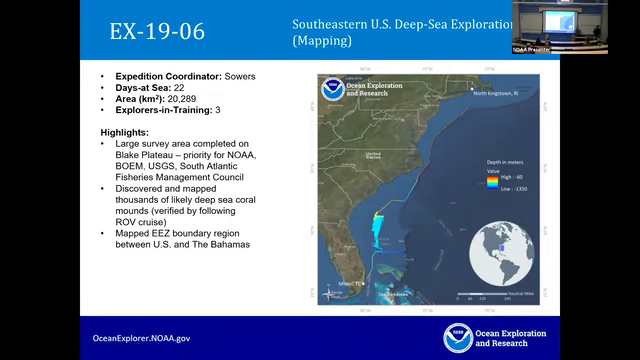We're actually expanding our toolbox of how to get exploratory mapping done, not just by ourselves, but also with other partners, even in private industry. So we had 22 days at sea. This was a priority area on the Blake Plateau for not just NOAA OER, but also for the Bureau of Ocean Energy Management. They're interested in the geology there, as is the US Geological Survey.